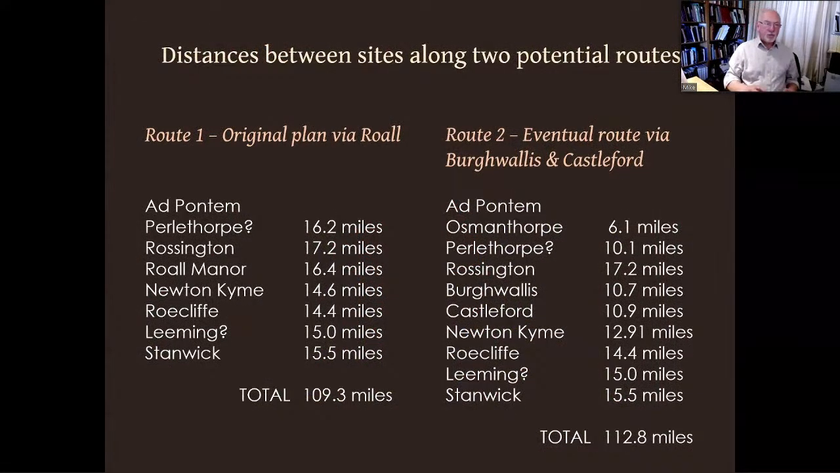So we've looked at a whole series of sites along 2 potential routes. Now I just want to quickly examine the distances between them, because this is actually very important. The first column is the route starting off at Ad Pontum on the Fosse Way, running to Stanwick, not Scotch Corner, via Rowell, and you'll notice how evenly spaced all these sites are.